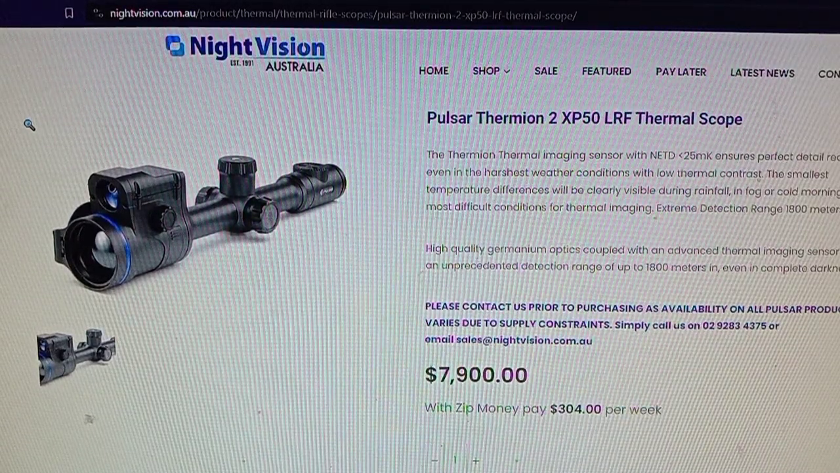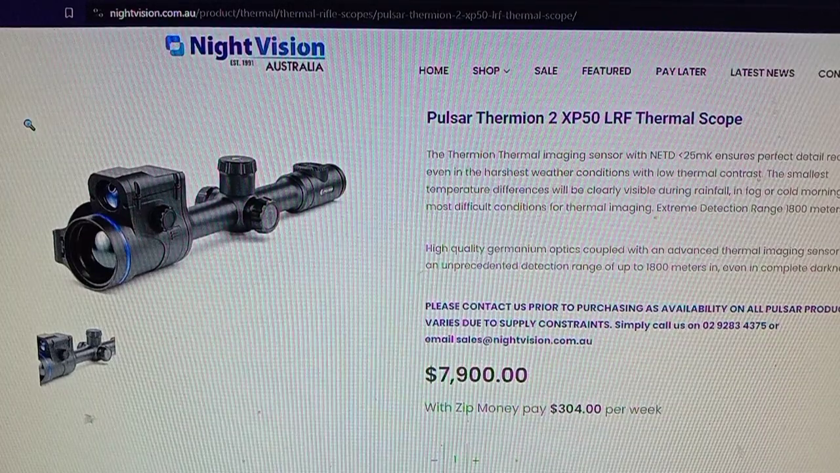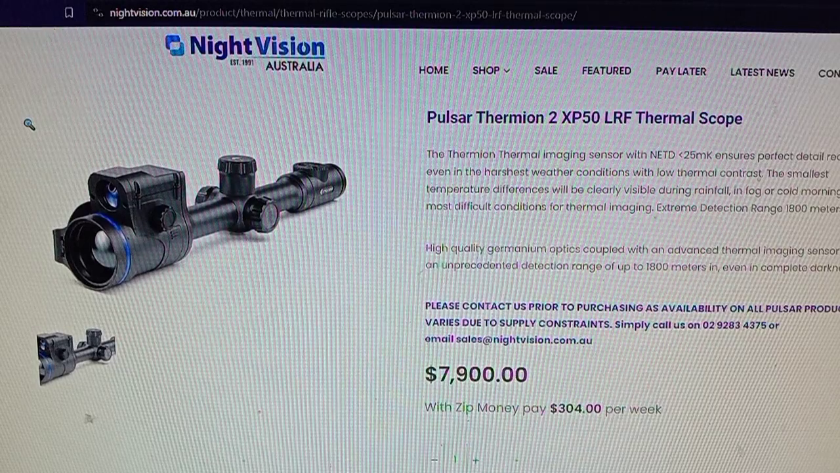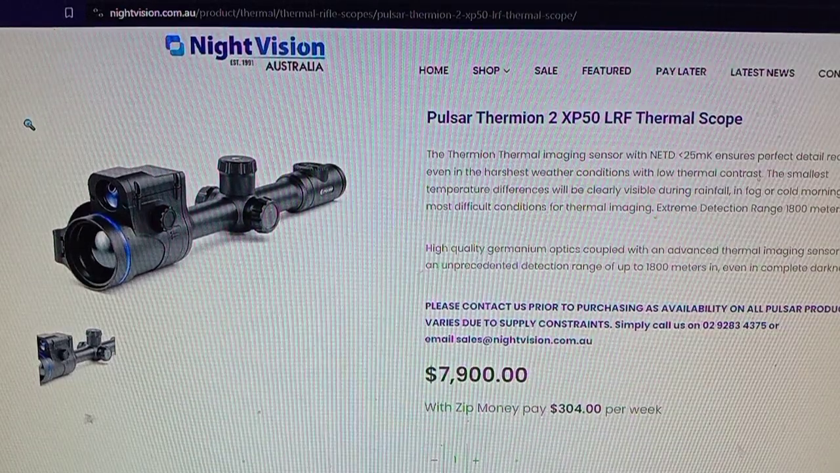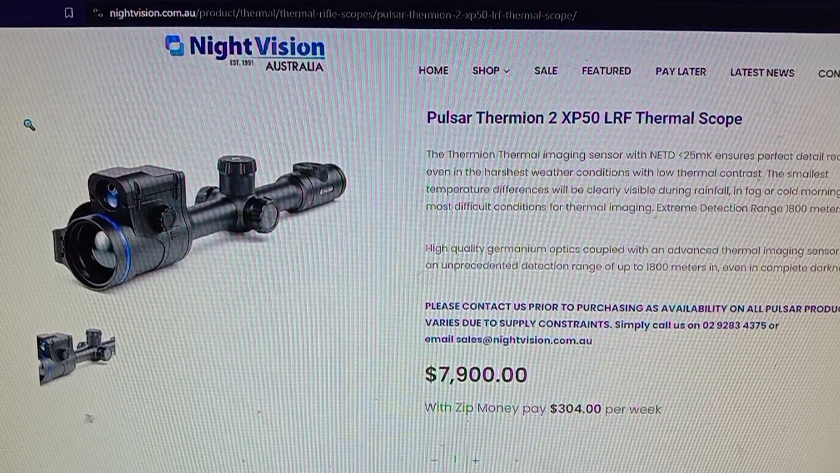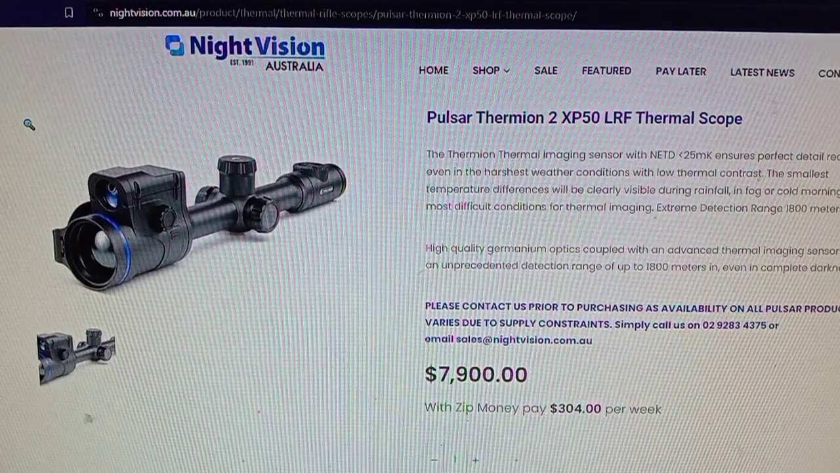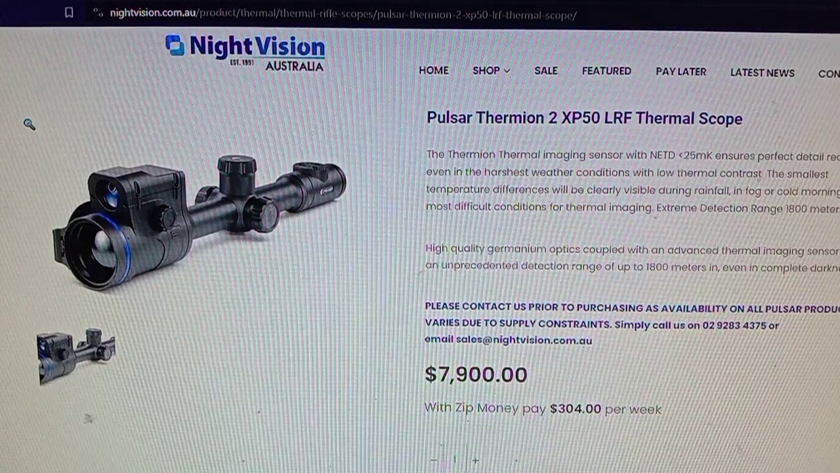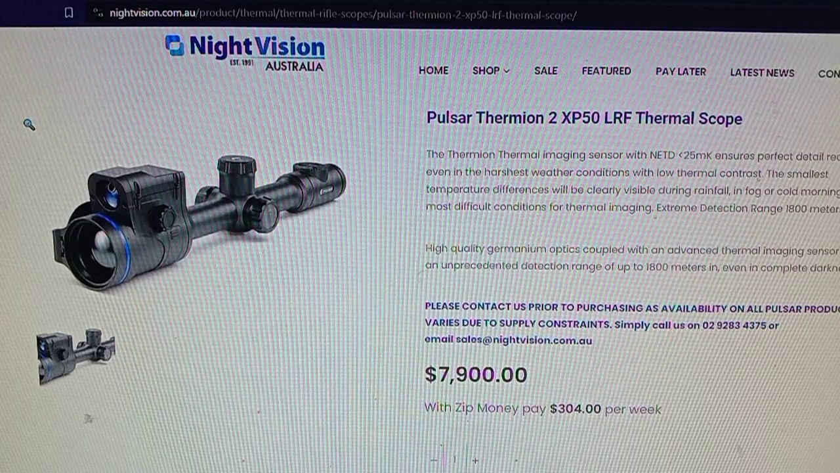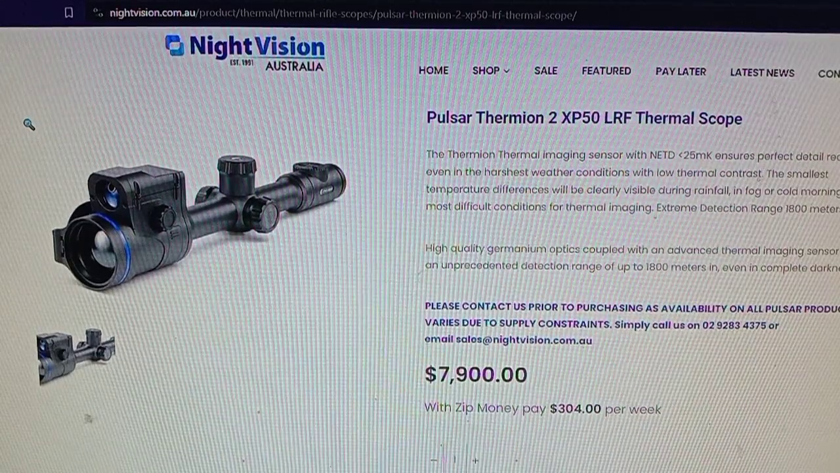He was using one of these thermals, and he said this thermal will pick up anything. When it got to 2 meters, he screamed, and he heard it run off. Later he picked it up on the thermal, and said it looked like a human. We'll get into that story, guys.